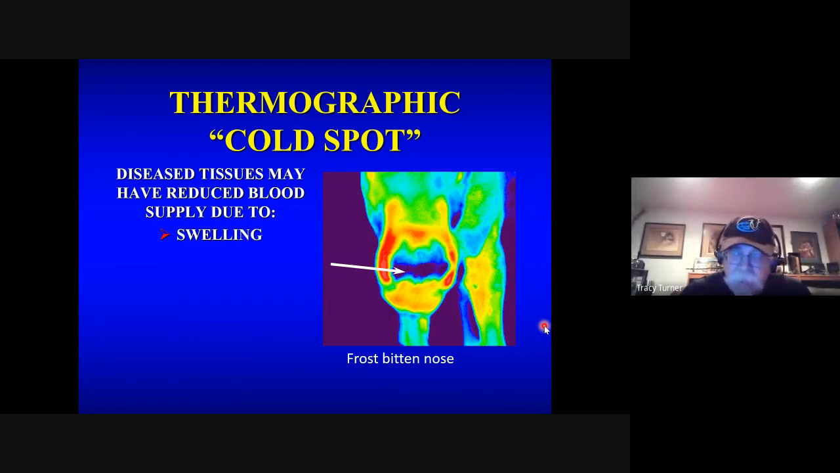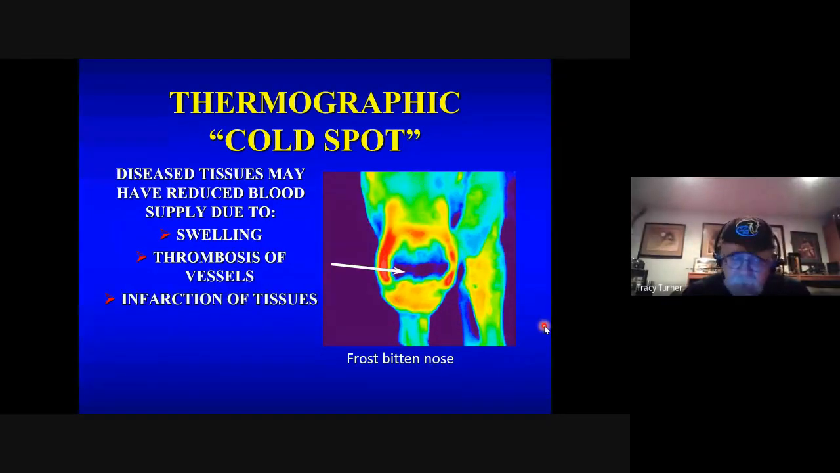The diseased tissue may have reduced blood supply for any number of reasons. One, swelling. If you get enough swelling, it cuts the circulation off. Two, if you get thrombosis of vessels, it cuts the circulation off. If you get an infarction of tissues, it cuts the circulation off. Dense scar tissue will tend to be very cold. Over time, as it tries to revascularize, you can get increased circulation, but that takes a long time. And then finally, sympathetic tone, and sympathetic tone can be very strong.